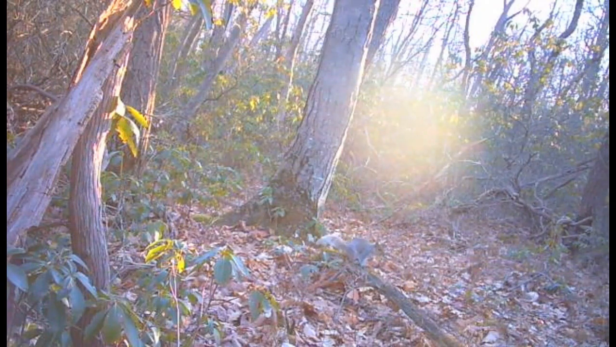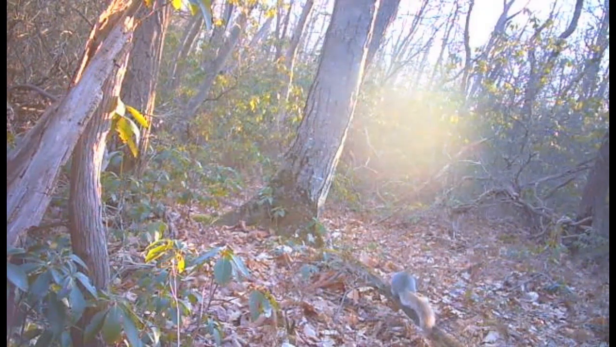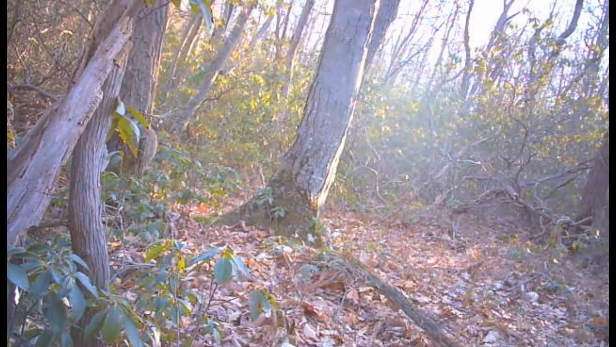I guess they can be active at night, but not very often. But we got another clip here later of what looks like a squirrel going up this smaller tree to the left in the dark too, so that may have been a squirrel in that night video.